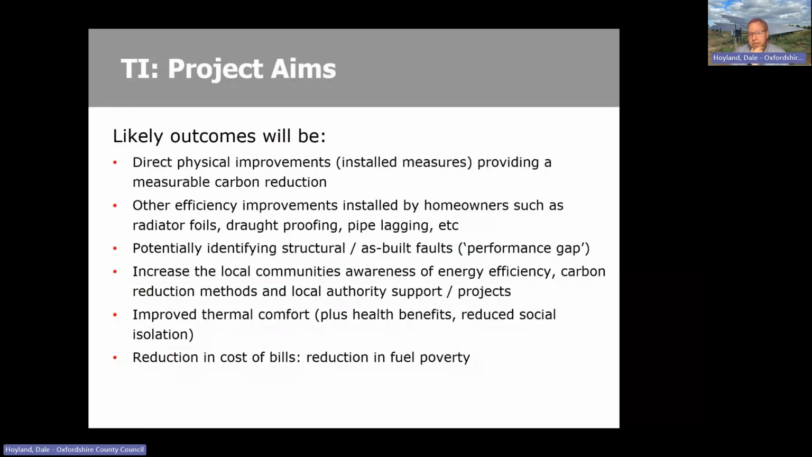So general project aims, the focus of the project may be up to you, but here are some of the likely outcomes that will result. So actual direct physical improvements and potentially measurable carbon savings resulting from that. Other more simple savings, but nevertheless will add up to make a fair difference.